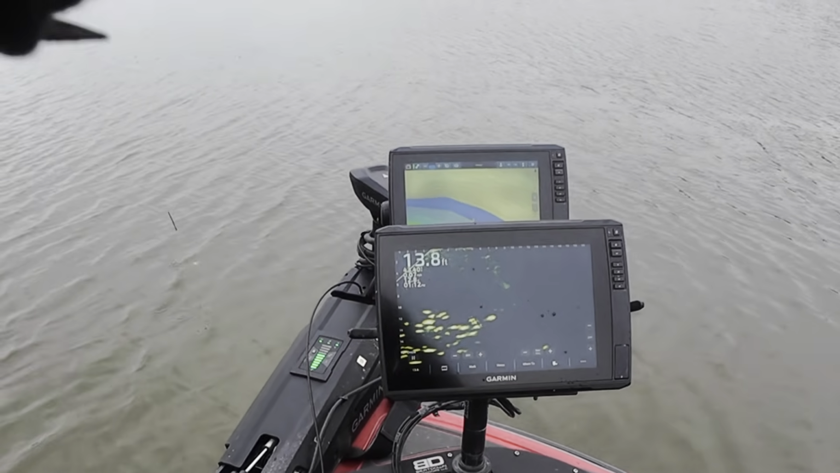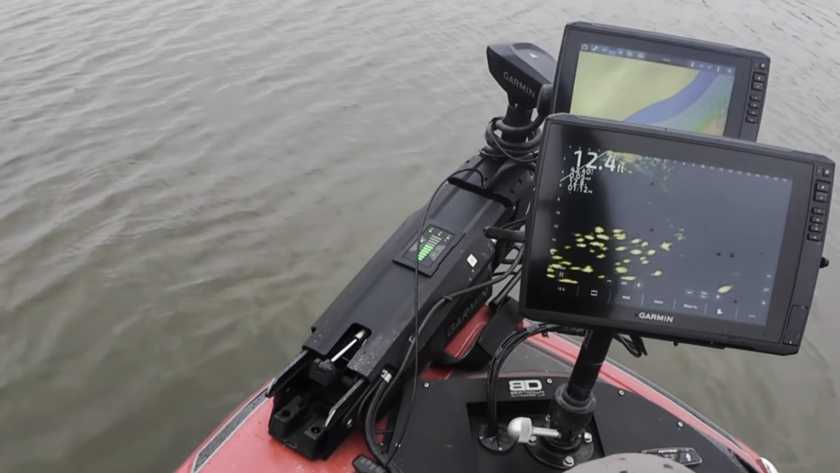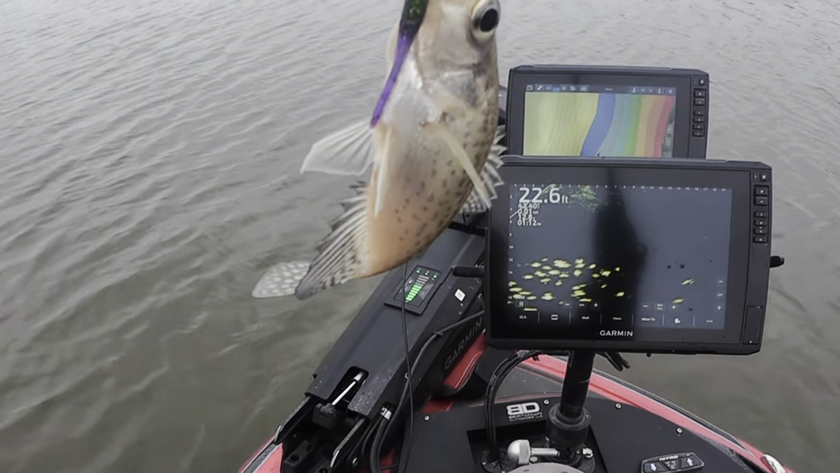Oh, I never even saw that fish, but he bit it. Little bitty dude. Little bitty black, look at that. And I snagged him.